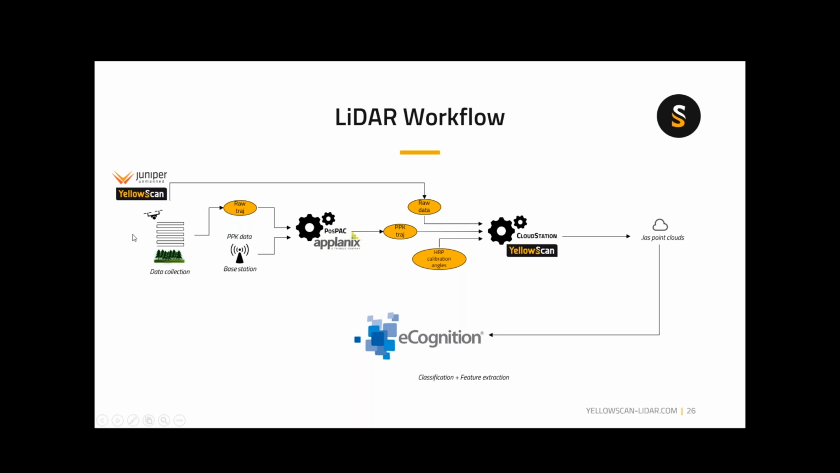So, the LiDAR workflow, and I think this is the last of my material here, is really about the initial flight. By the way, Juniper Unmanned is one of our partners. They're the folks that provided us the data being used today. I just wanted to give them a very appreciative shout out and thanks for sharing this data.